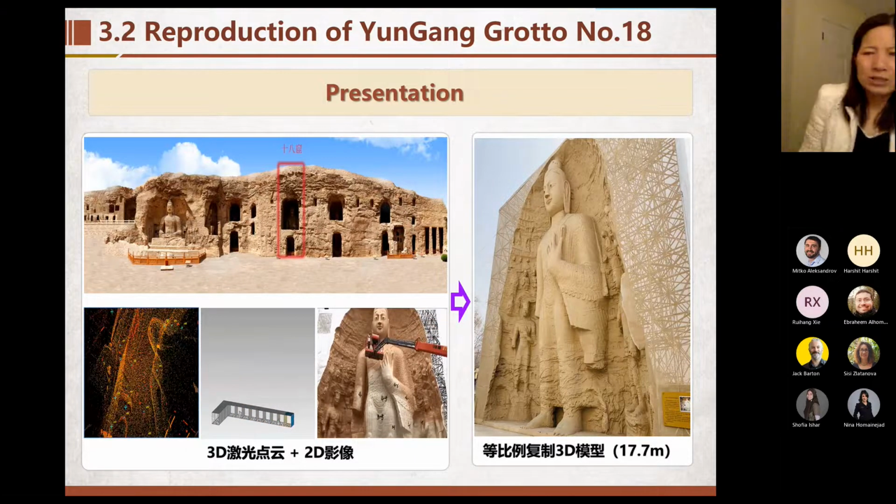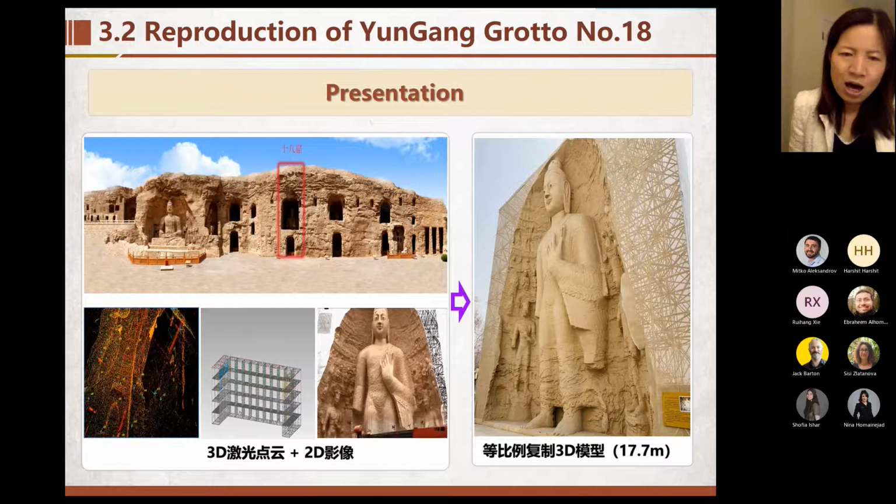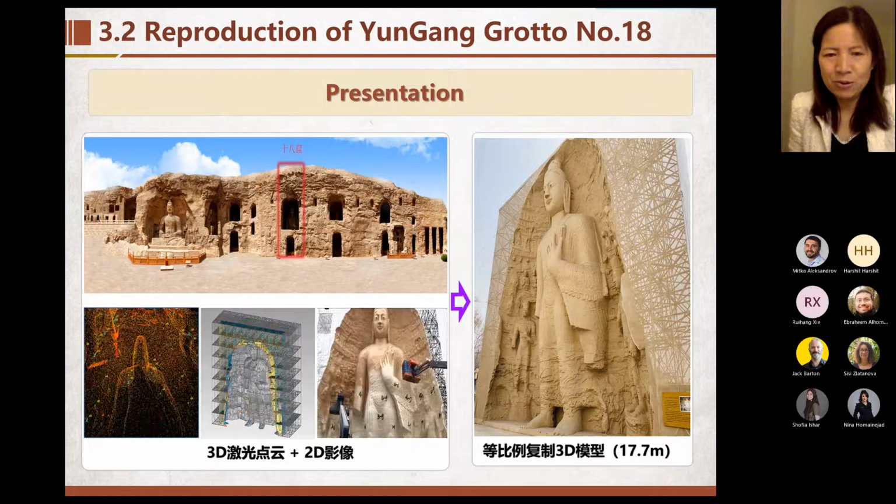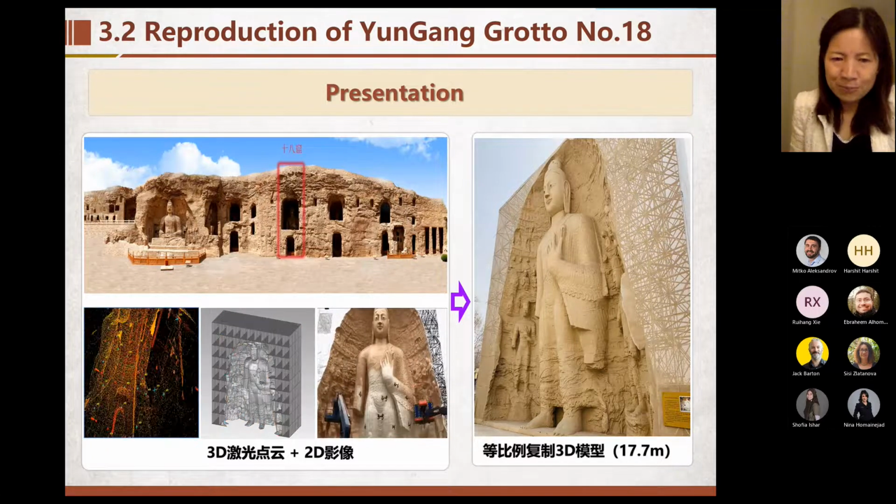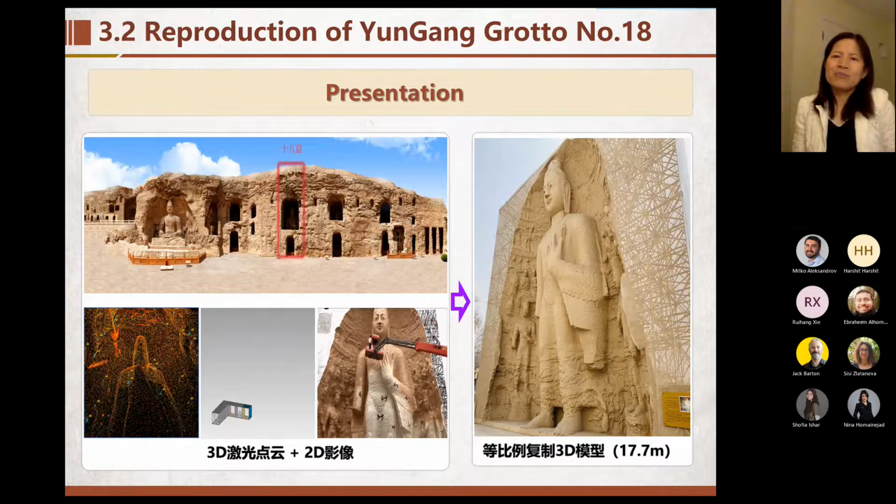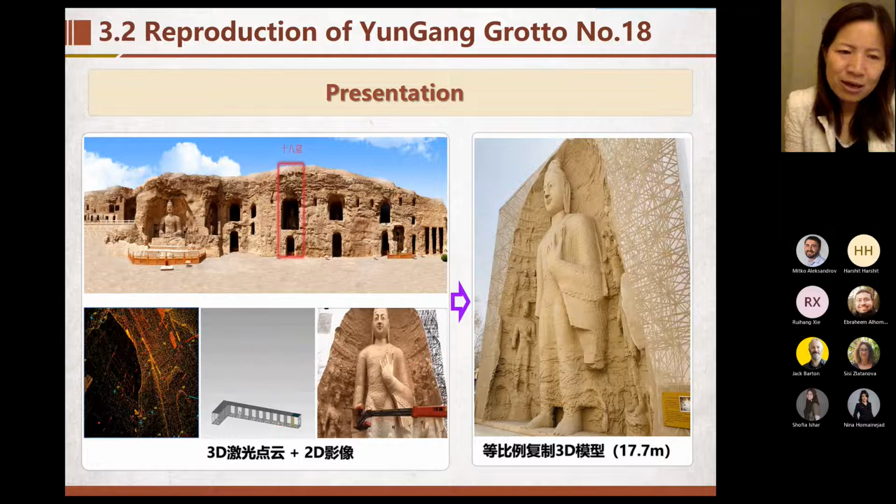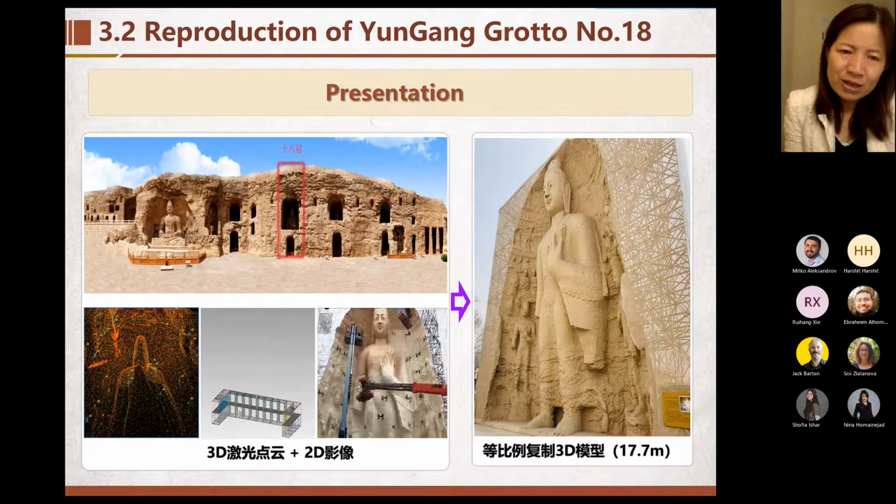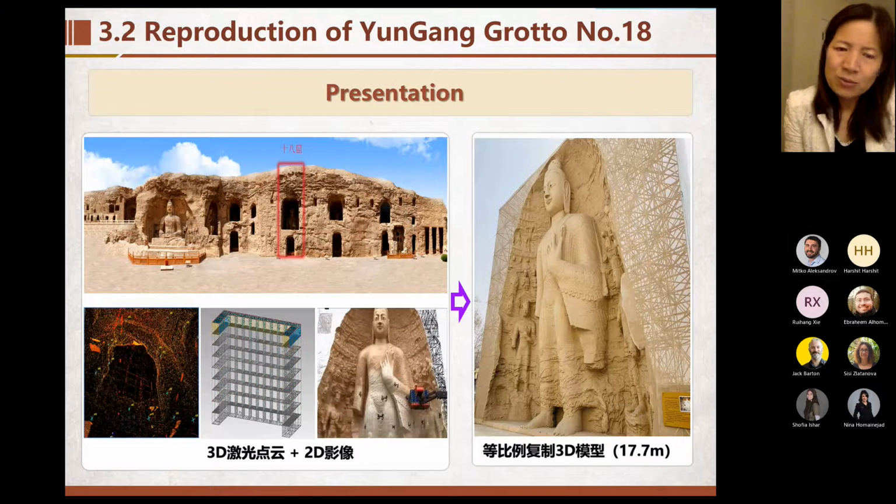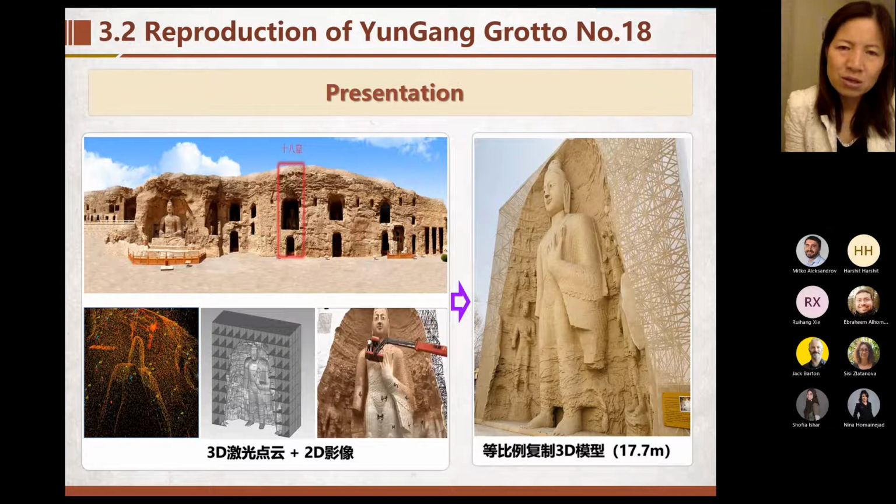Actually, 3D cloud point is very, very useful, but how to use this 3D cloud point in other aspects, for example, civil engineering and architecture, and so on. Maybe that's what I want to say. Actually, for artificial intelligence based on the 3D cloud point, the most important thing is that we use the cloud point deeply.